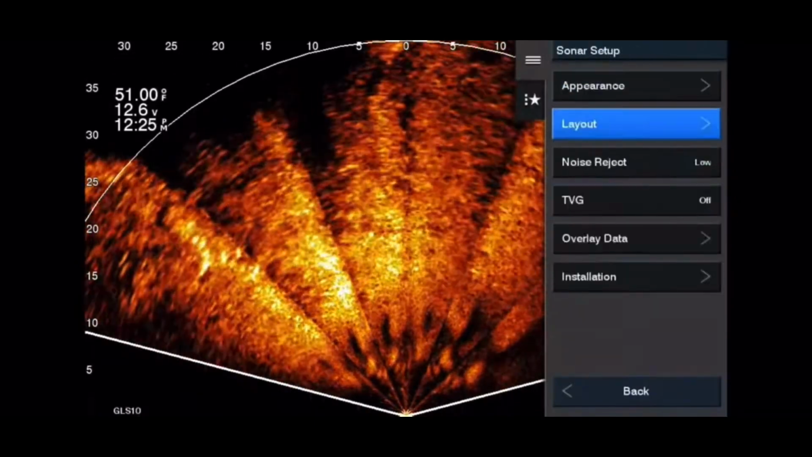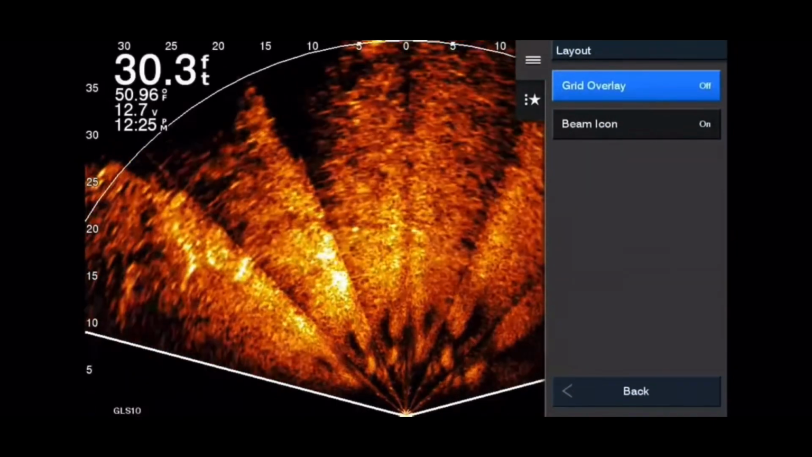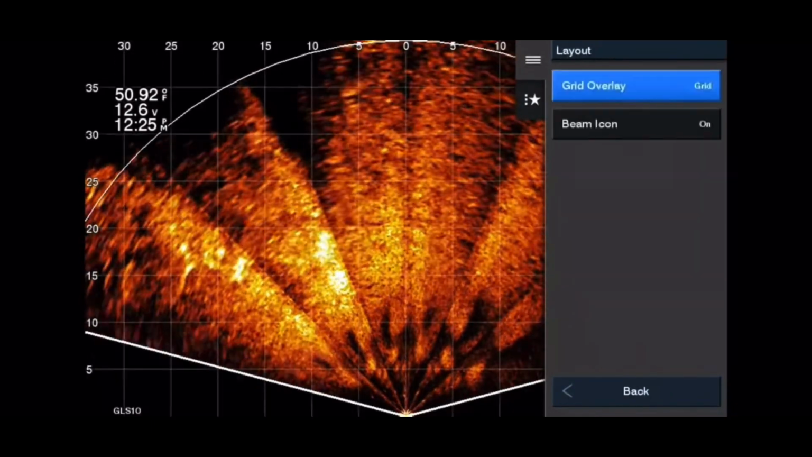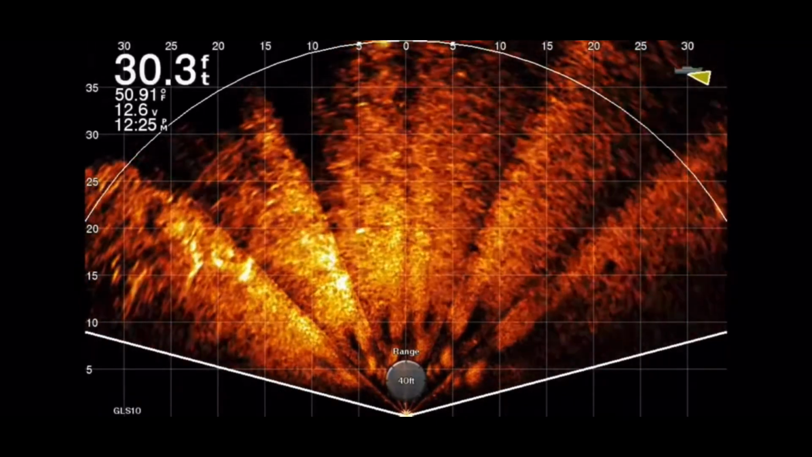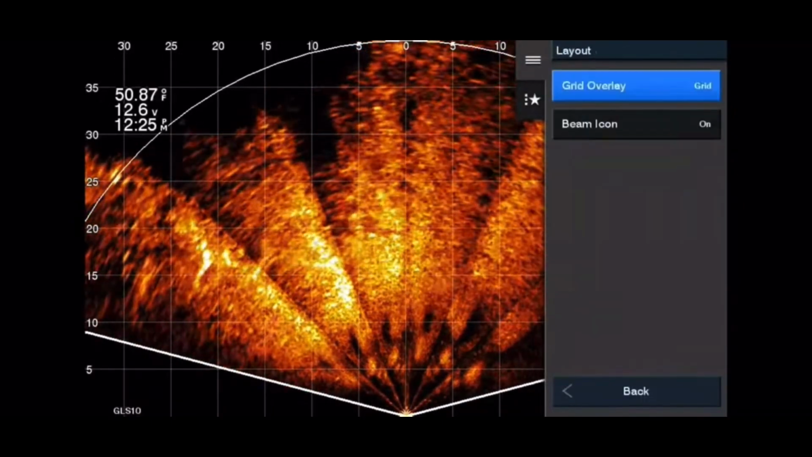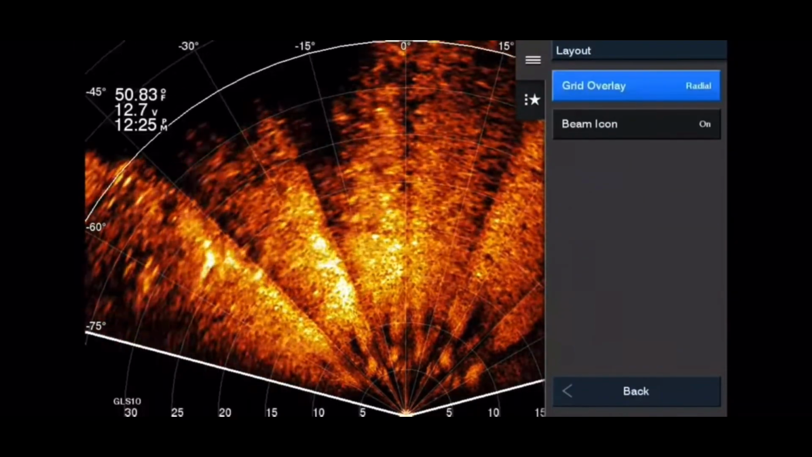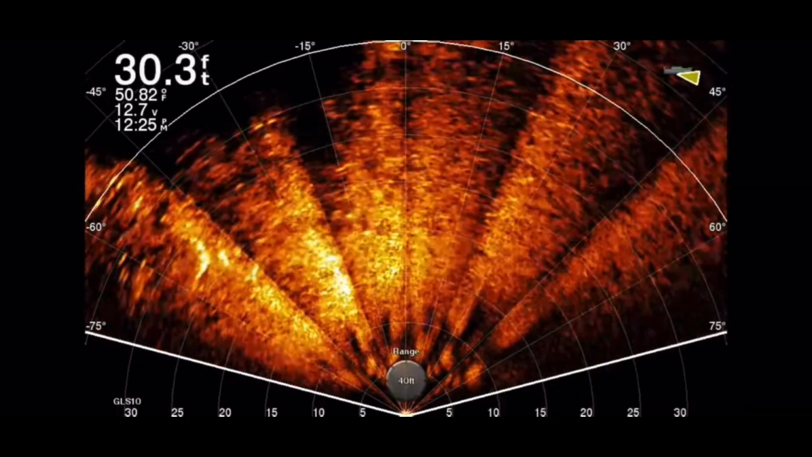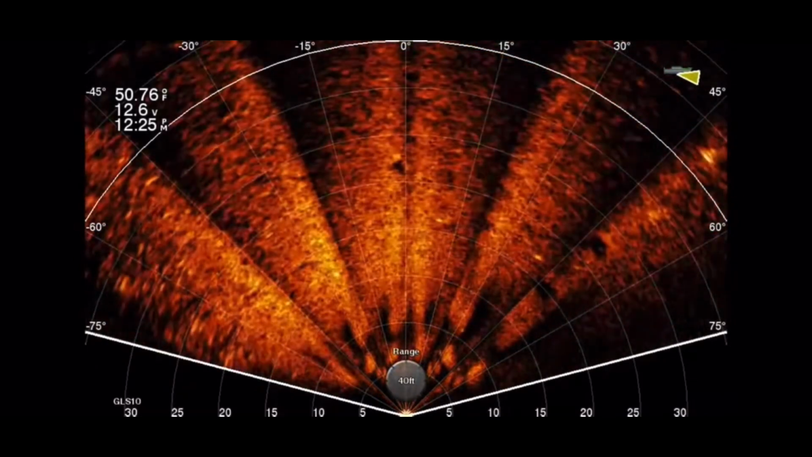So go into your menu, perspective menu, go to sonar setup, and there it is, grid overlay. When you turn on the grid overlay, you got two options. You got your radial grid, and there's your square grid, the one we've always used. That really serves no purpose in this one. But if you go into the sonar setup again, go into layout, and go into grid overlay, there it is, radial overlay. That creates a curve and gives you angles: 15 degrees, 30 degrees, 45 degrees, 60 degrees, all the way out to 75.